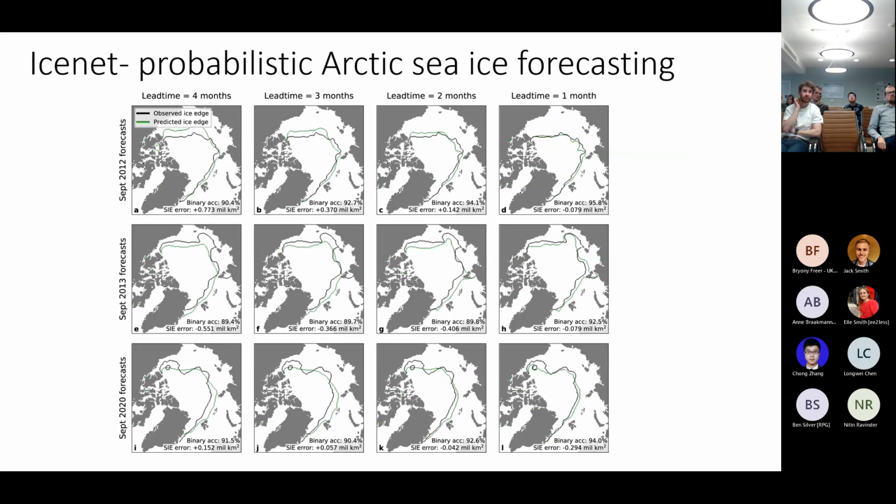And so the green line is the forecasted sea ice extent edge from IceNet, and the black is the observed edge. And so what has been seen is the binary accuracy is above 90% for all lead times, going all the way up to 4-month lead time for September 2012.